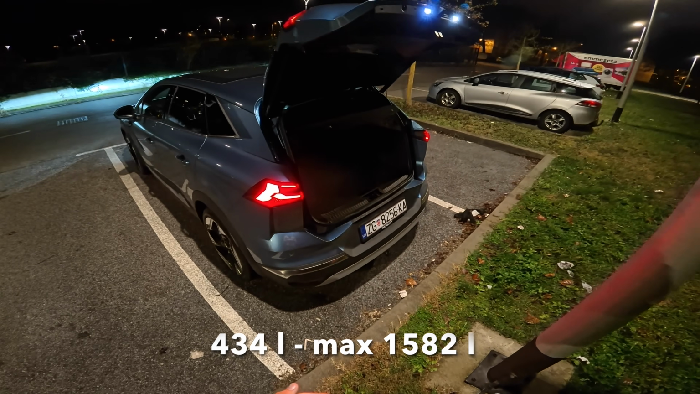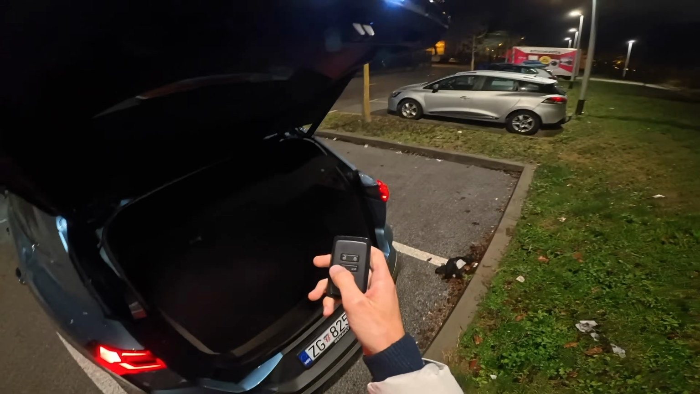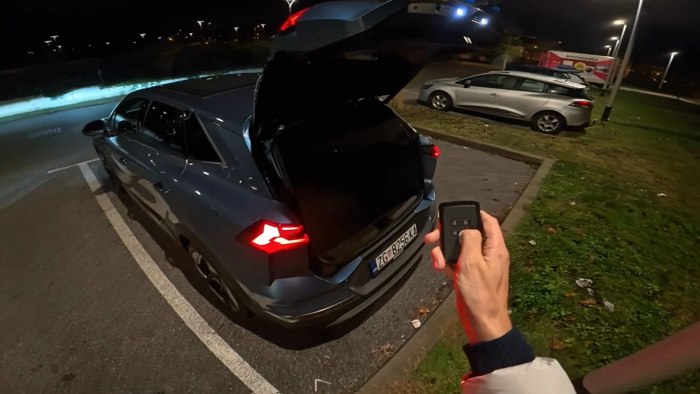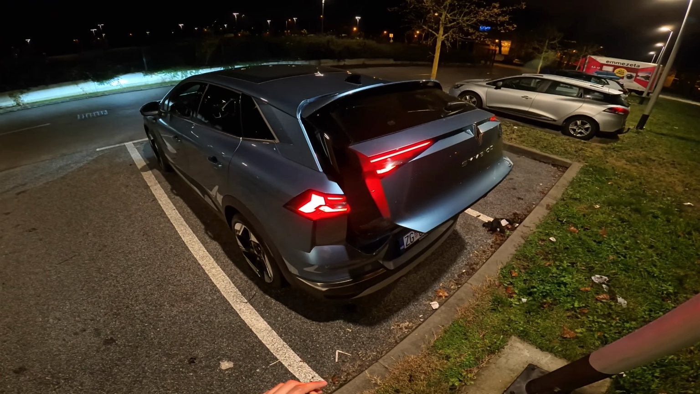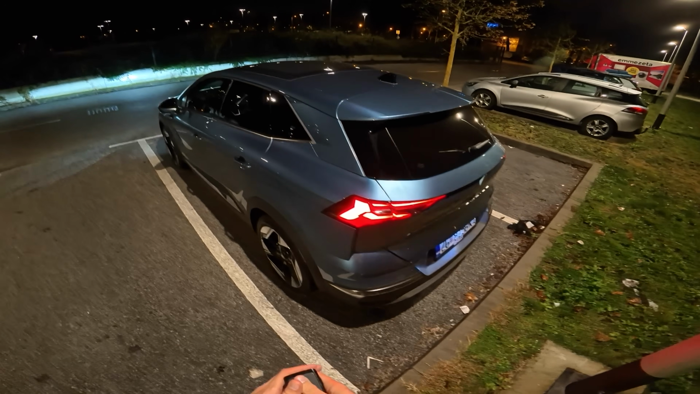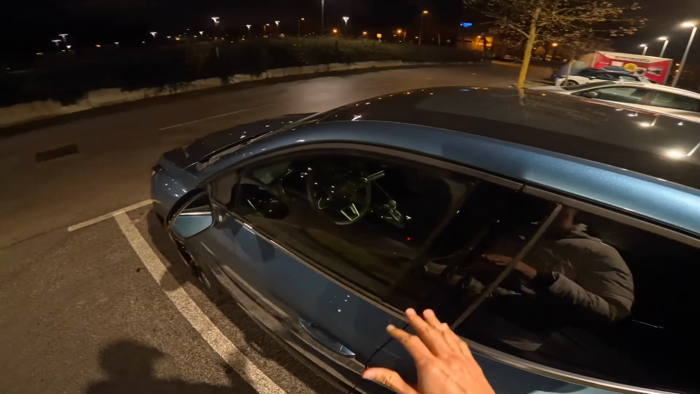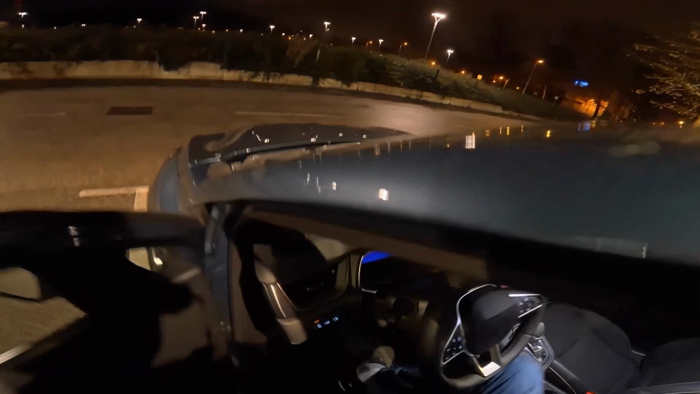Actually, let me use the remote to open the trunk or boot space. Very nice and spacious. There's a warm light. Not sure if you can see it on the camera. You can use the remote, or you can press the button on top. I'm going to use the remote to close it up. Nice closing sound, so not too loud. And I think this is the first time we have a power tailgate in this class. Now, keyless entry. Let's jump inside.